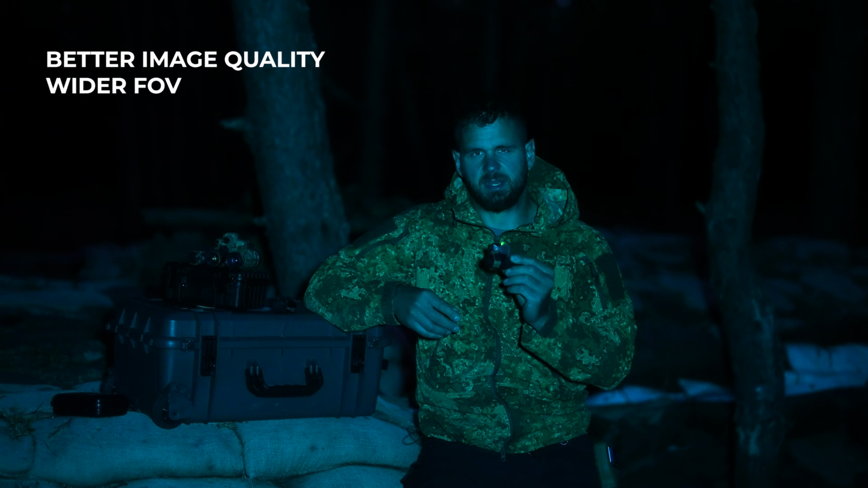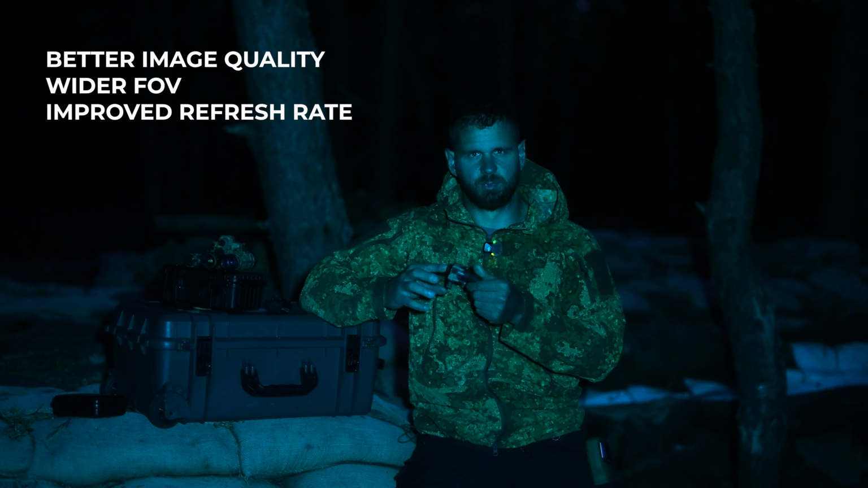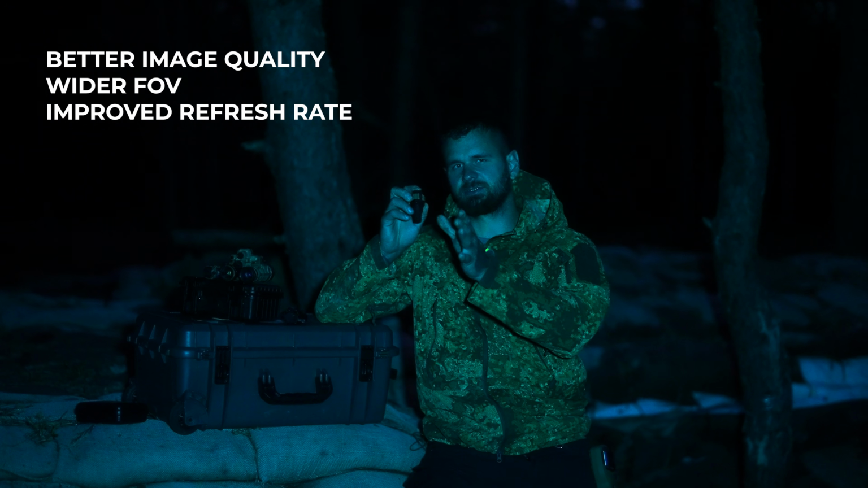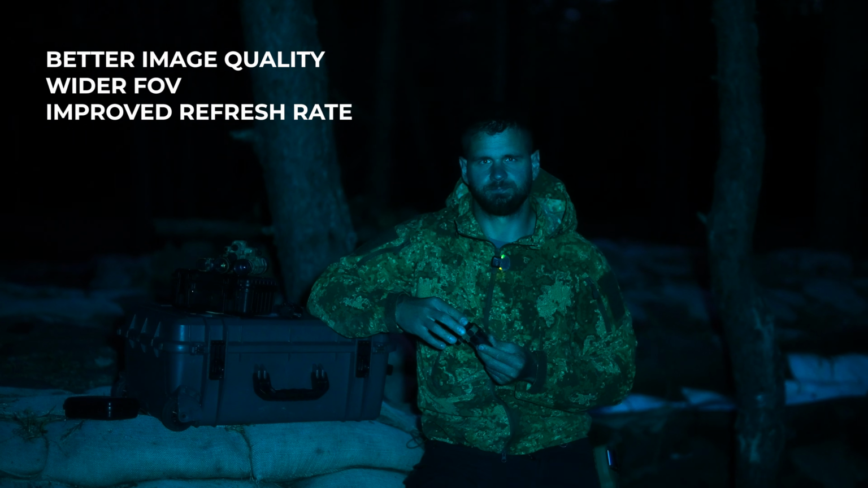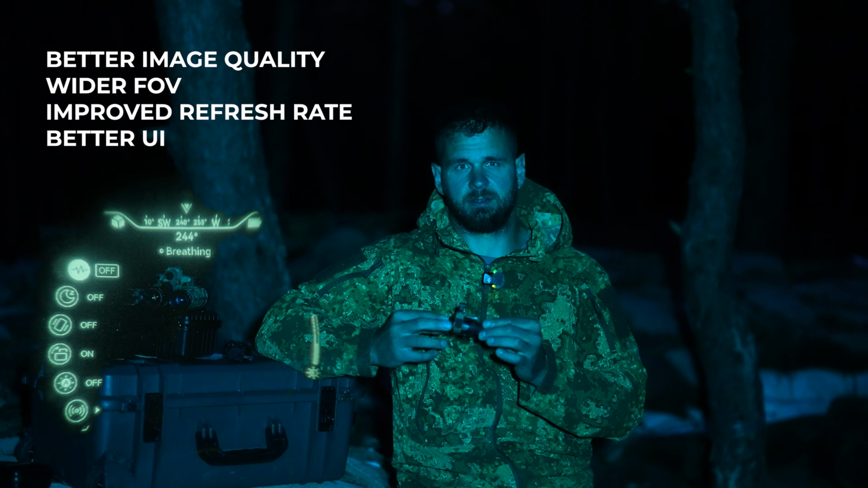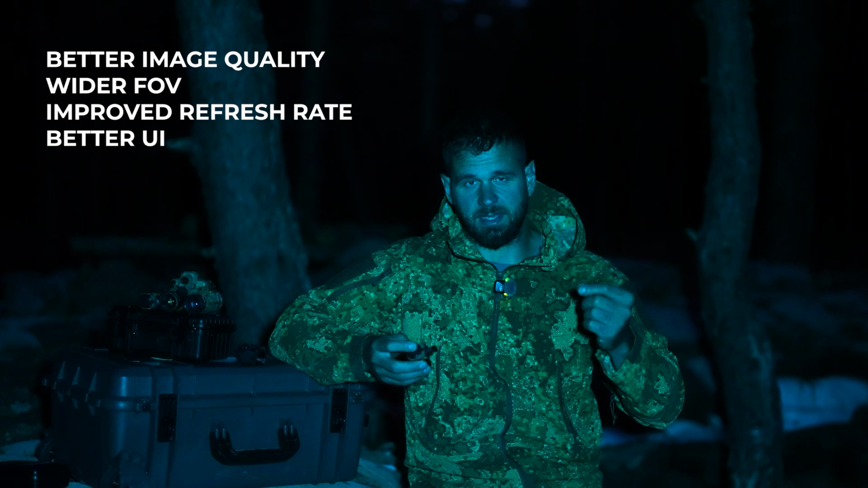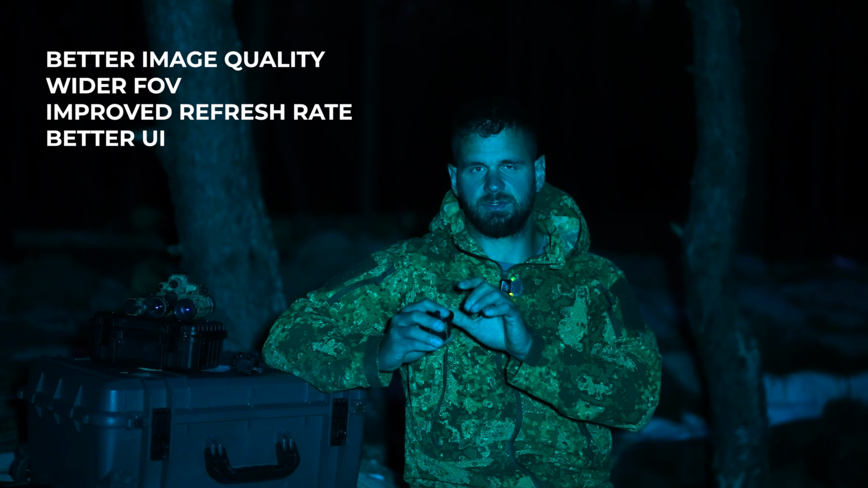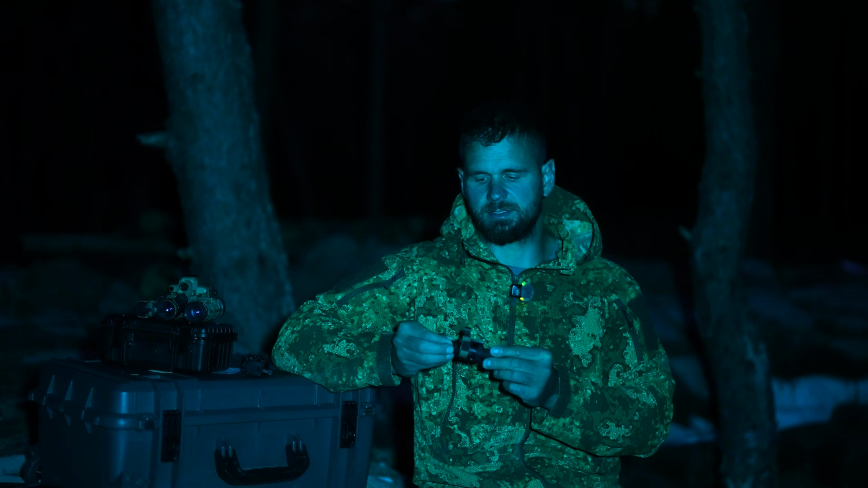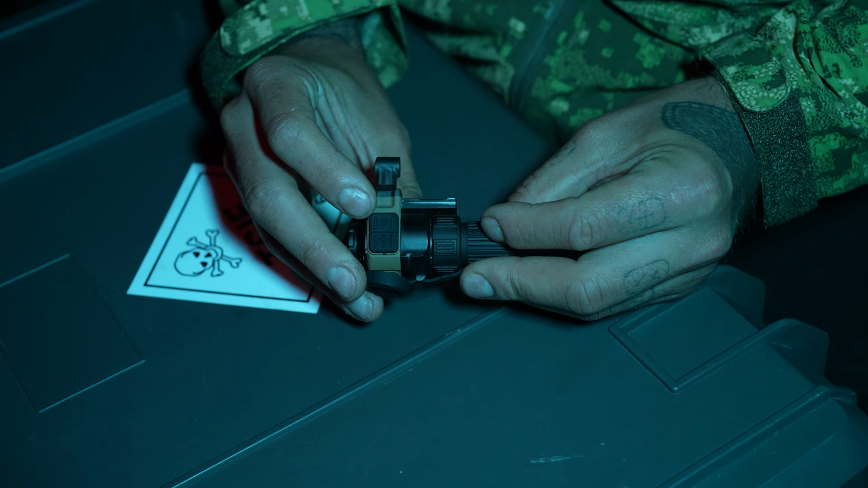Scanning around with this model, due to its improved refresh rate, it's a lot smoother, there's less lag, so the thermal image doesn't lag so much behind like the older model. The user interface on this one is much better, it's easier to understand, follow and navigate. The heads-up display gives you direction, it's easier to follow, and the menu is much easier to navigate with these buttons.